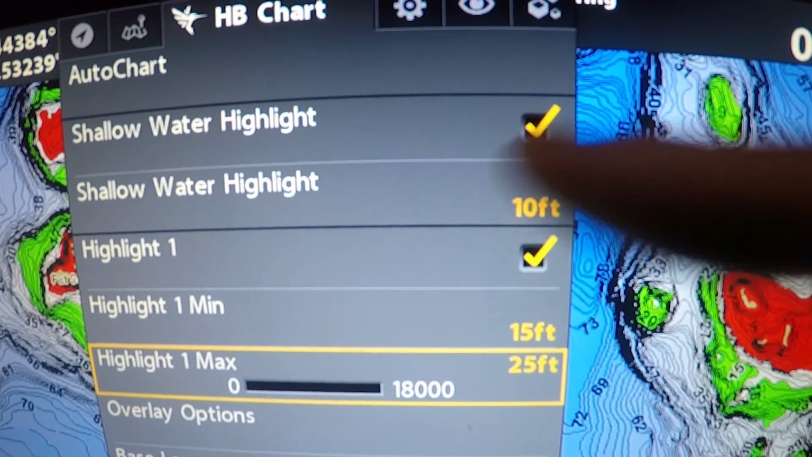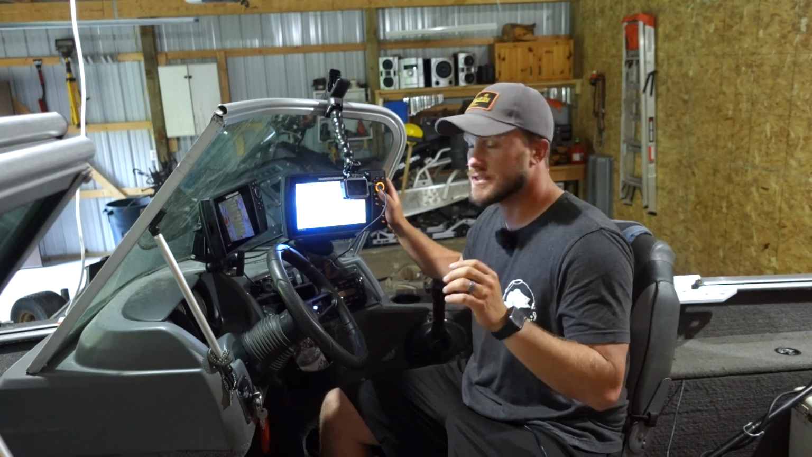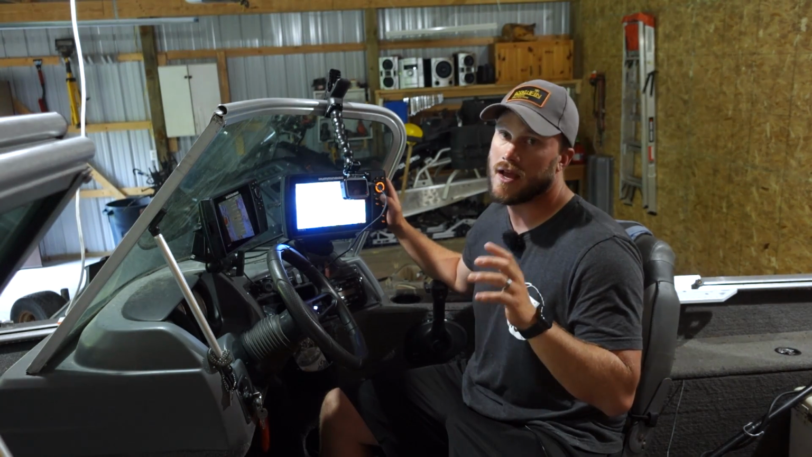You can see your shallow water highlight right up here. I have that set to less than 10 feet. So now that I have my map set up how I want, it makes it very easy to break down some of these big bodies of water.